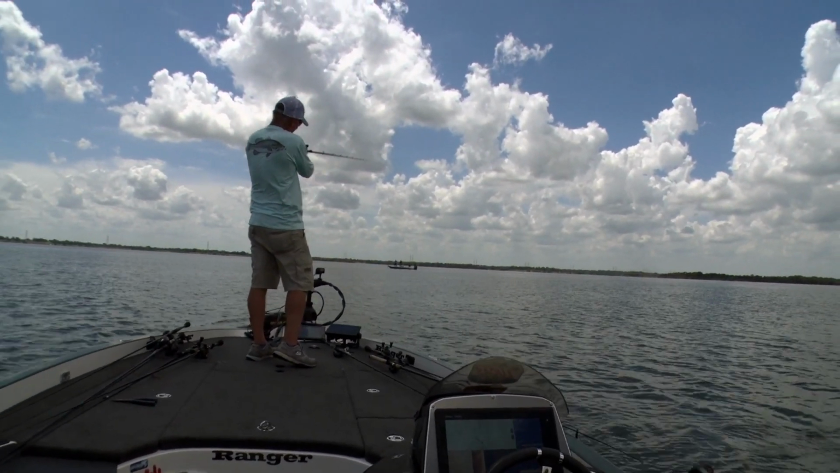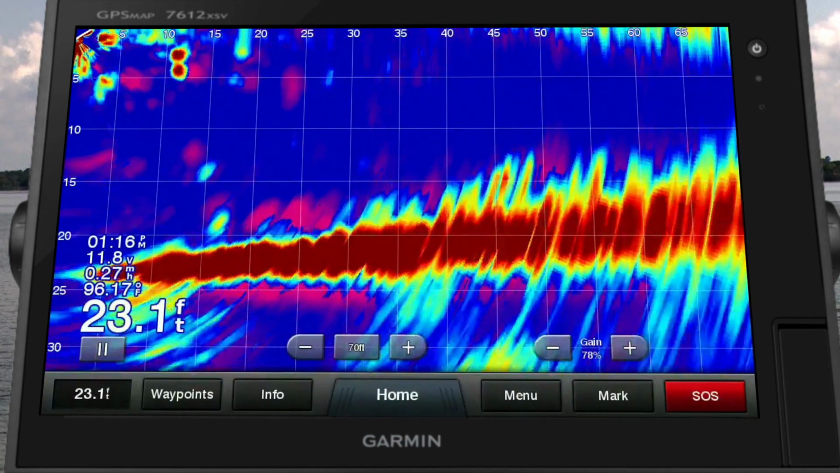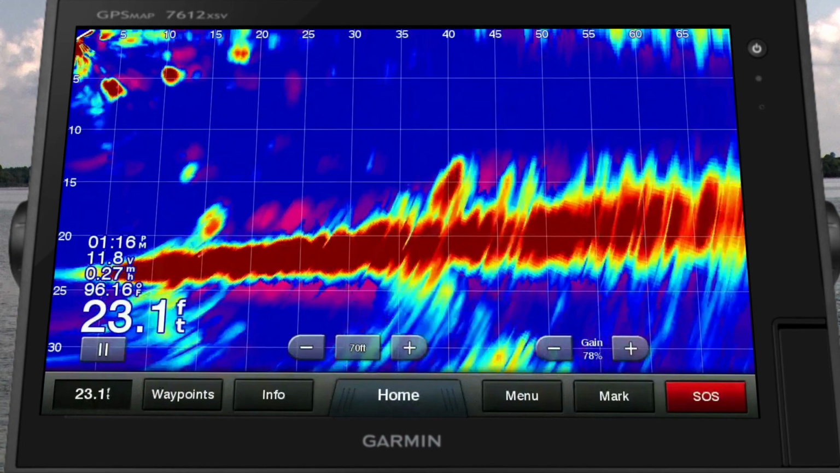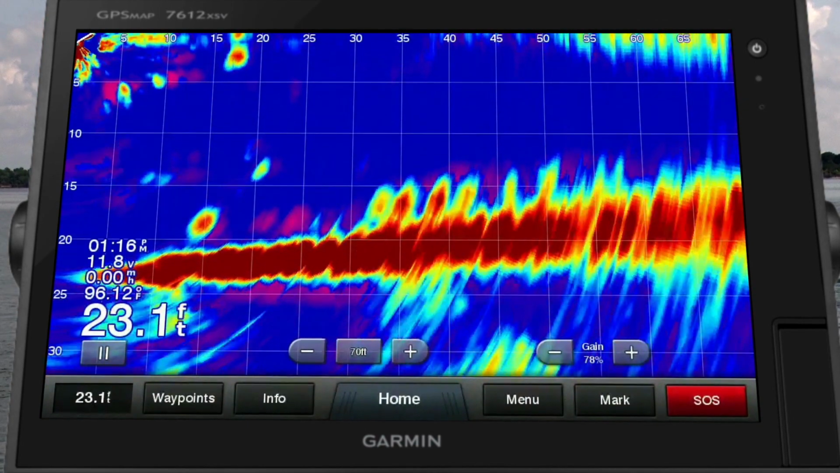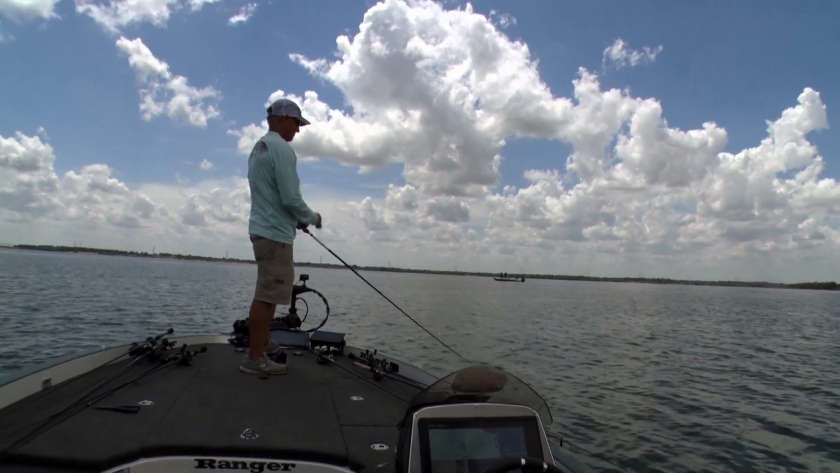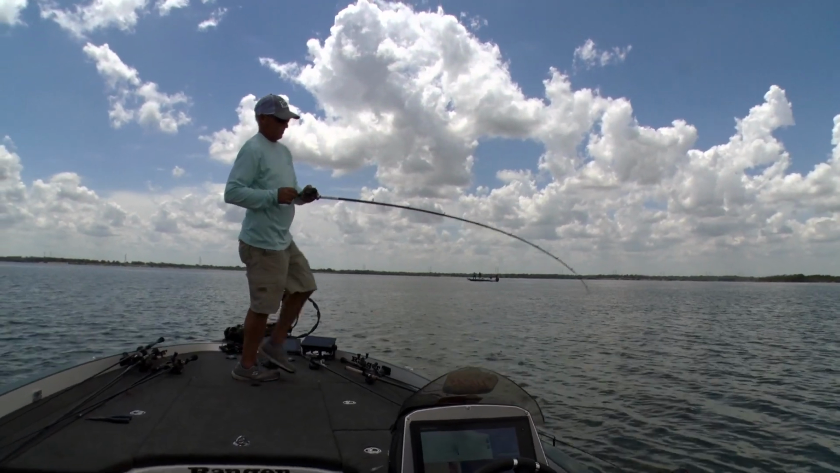That Panoptix helped me a ton. I can actually see the individual fish coming up off the bottom on the Panoptix, and I'm like, there's nothing out here. There's no cover out here. I fished this lake a lot. There's no brush, there's no rocks, there's no stumps. Those were individual fish. And so each time I wanted to make a cast, I would just see where the school was. I'd make a long cast and bam, I'd catch them.